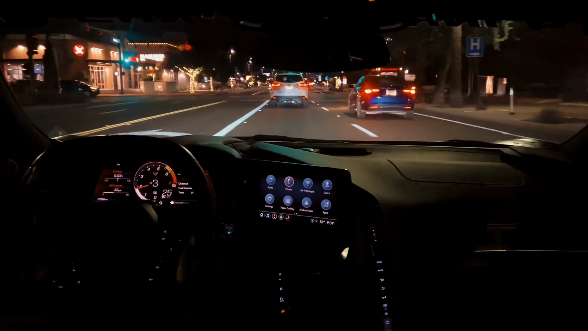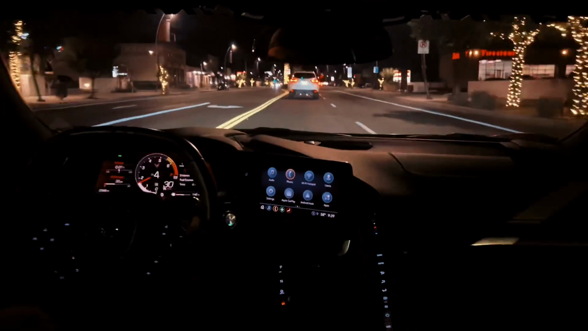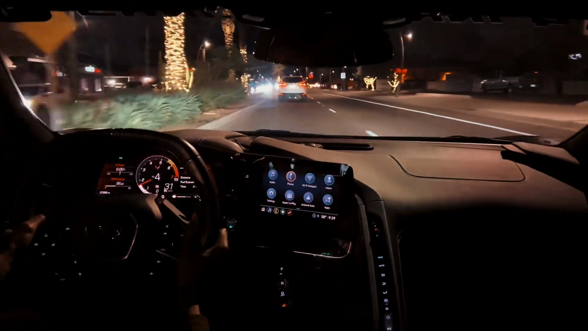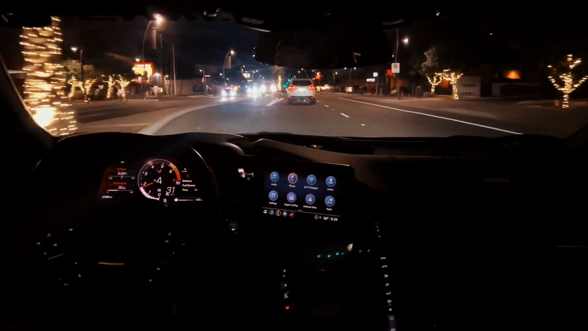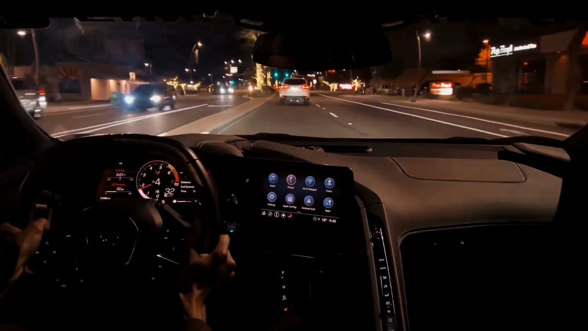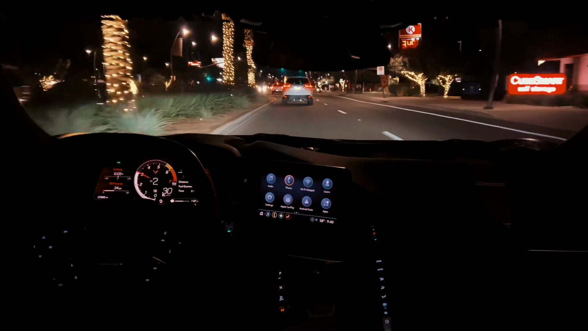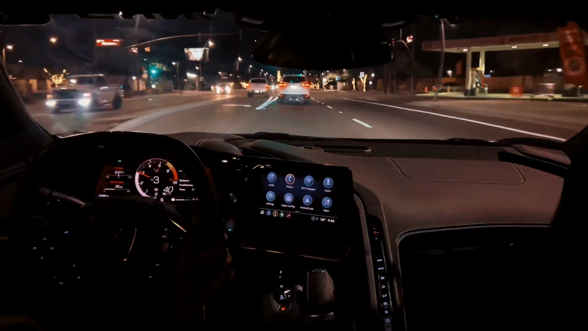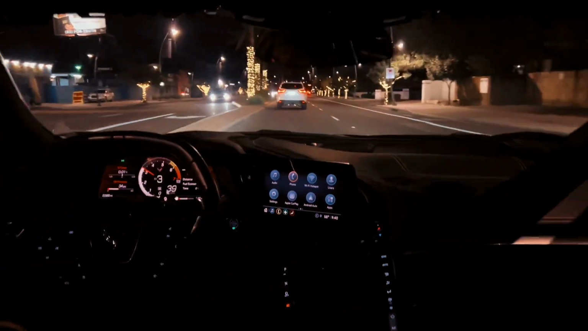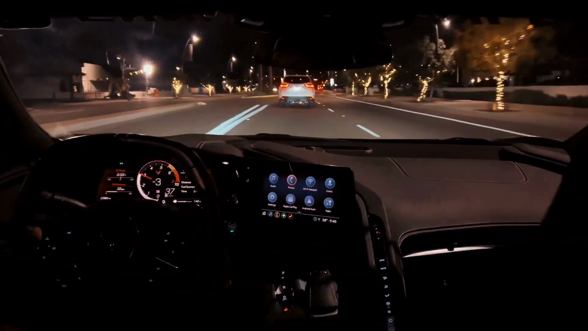That exhaust note, crazy. It's funny how quiet the car can be. If you're in the higher gears, like 5 and 6, you can barely hear the thing. But then of course, you give it the gas, you're gonna hear it. But the difference when you're playing around with the paddle shifters, crazy. You'll watch. Whole different vibe.